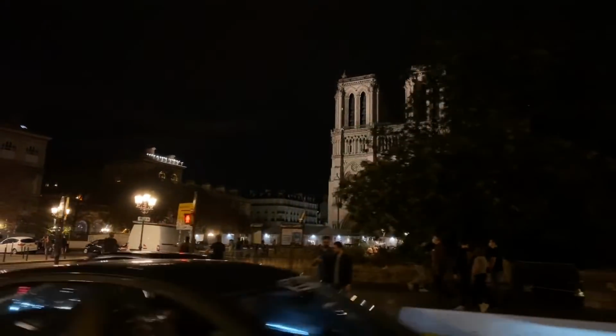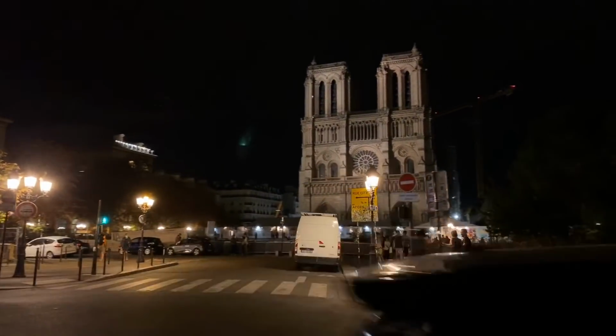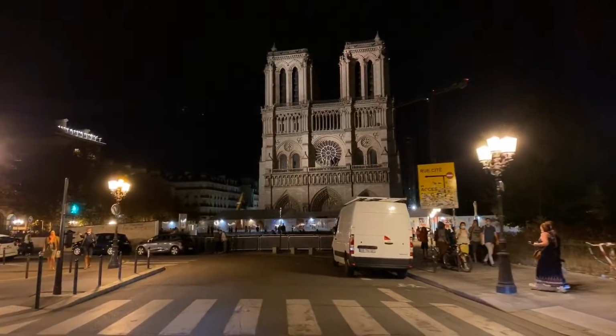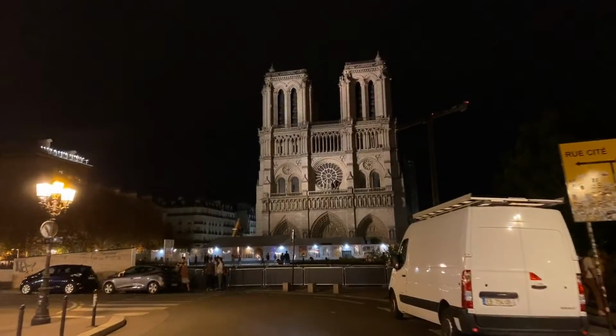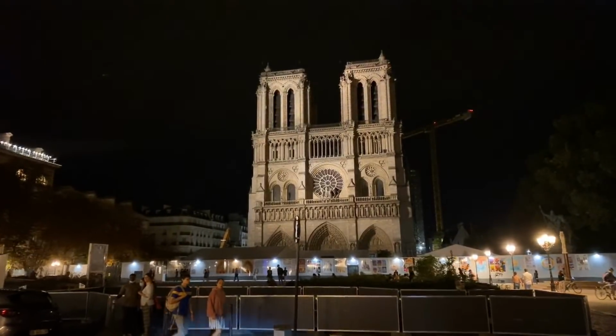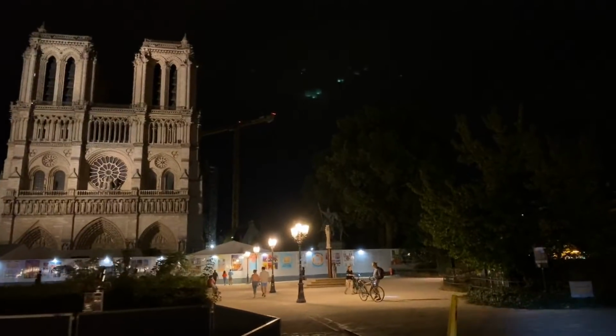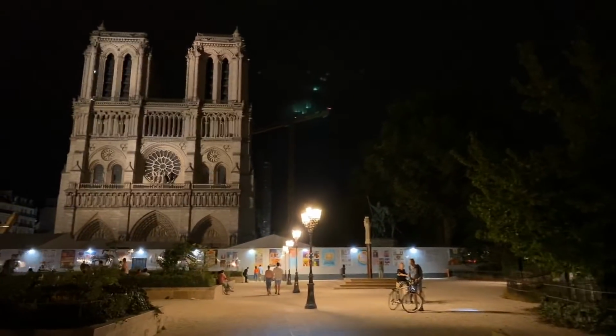We'll get a little bit closer. Something nice about seeing it lit up. Just the front is lit up at the moment. We get a little bit closer. The streets aren't very crowded, which is good for our mission tonight.